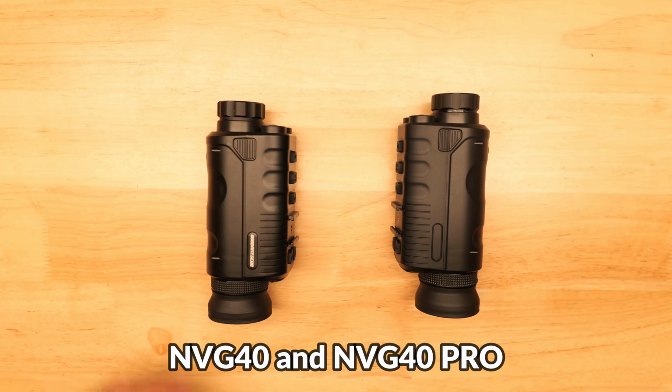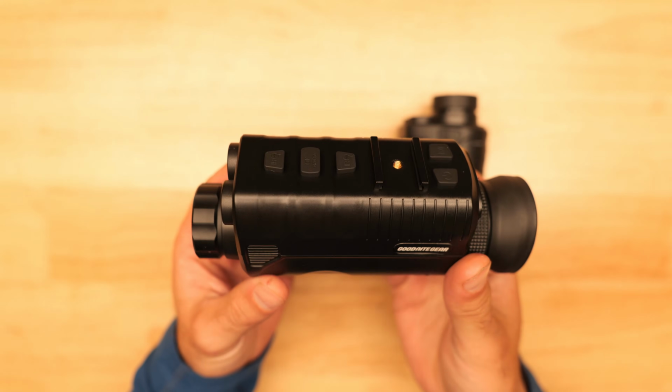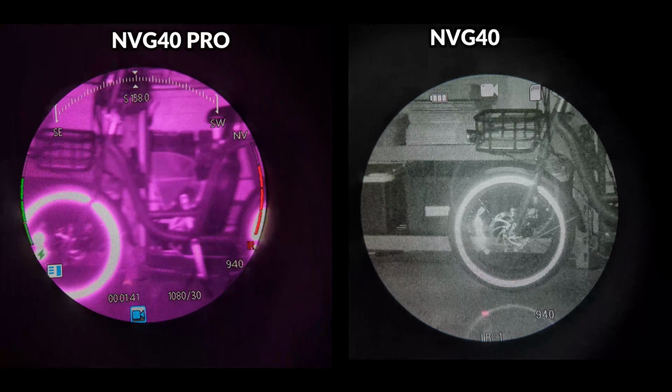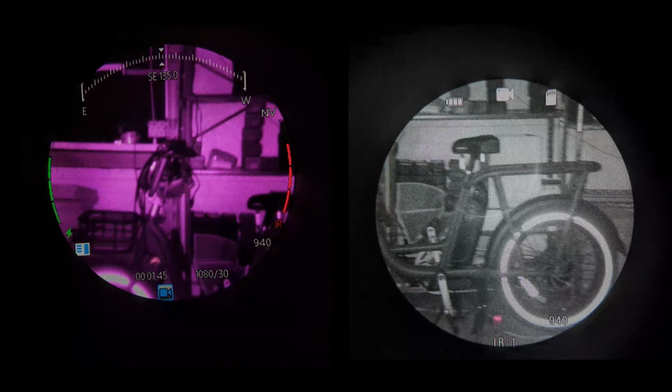Alright, so we're going to start off with the basic overview of the NVG40 and the NVG40 Pro. These two devices are pretty much identical from the outside, and the main difference lies in the sensor type. The NVG40 Pro offers a little bit more, including a color viewing mode and a few unique menu options, and we'll touch on those a little bit later in the video.